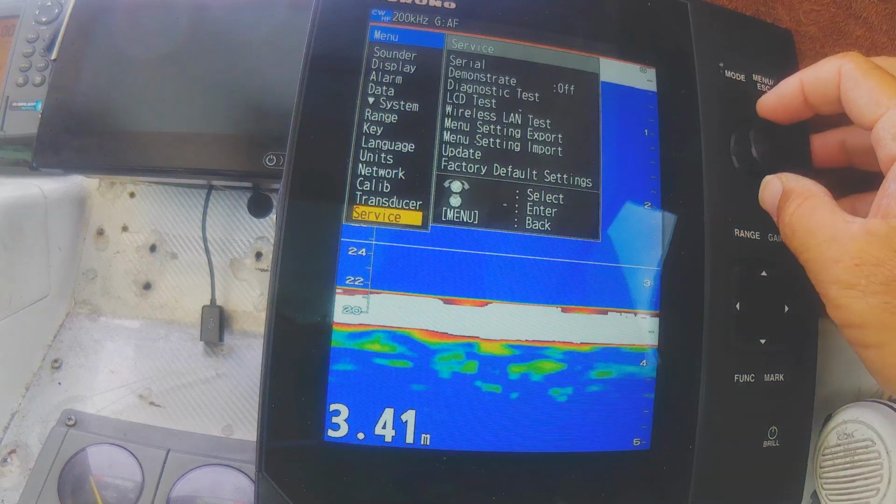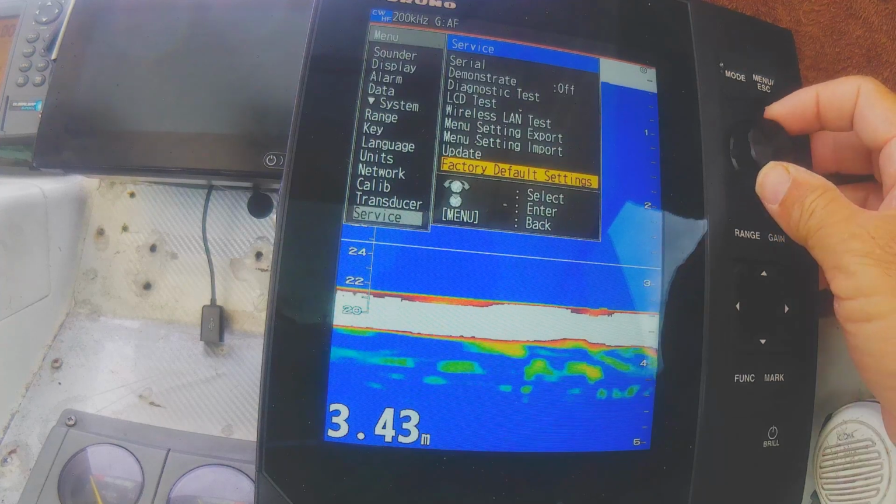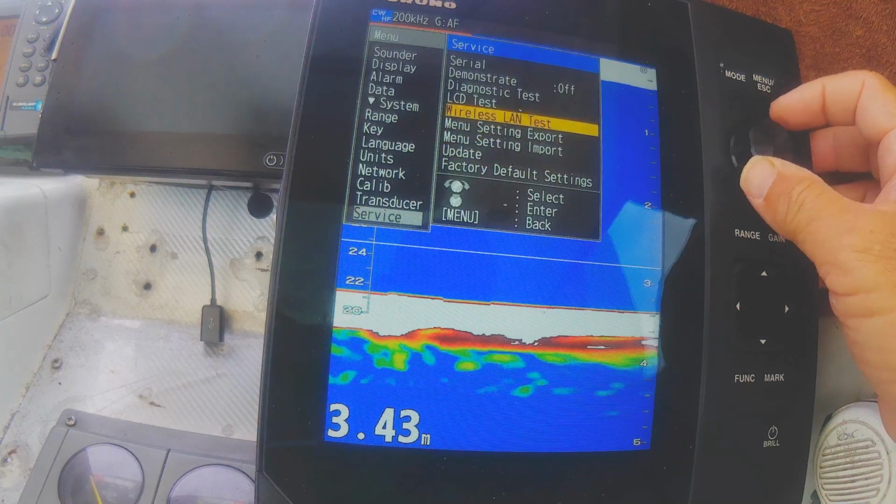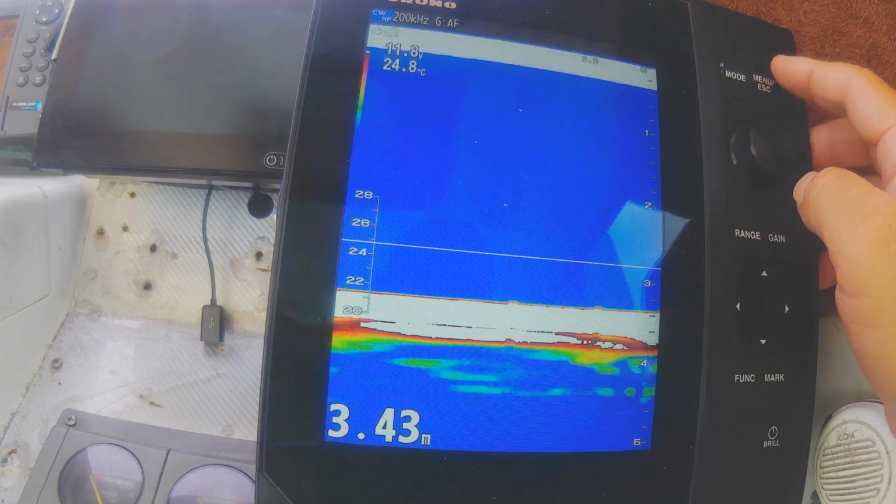Or you've got your factory default, if you want to do a reset. I guess in the future there'll be updates available here, etc, etc. So hopefully you don't need to get into this menu too often. Okay, so that was the menu button.